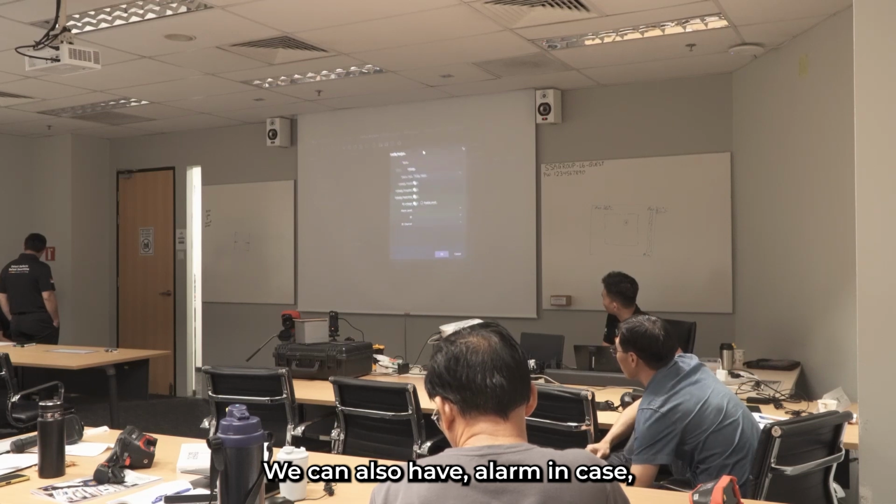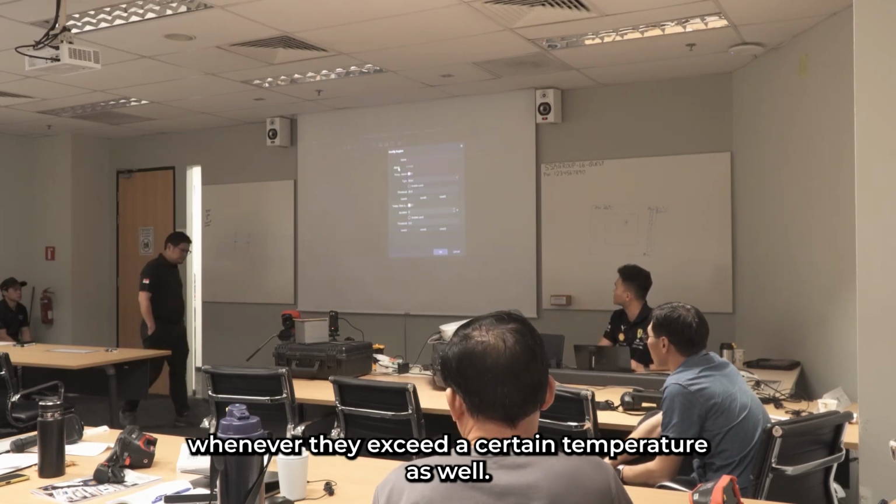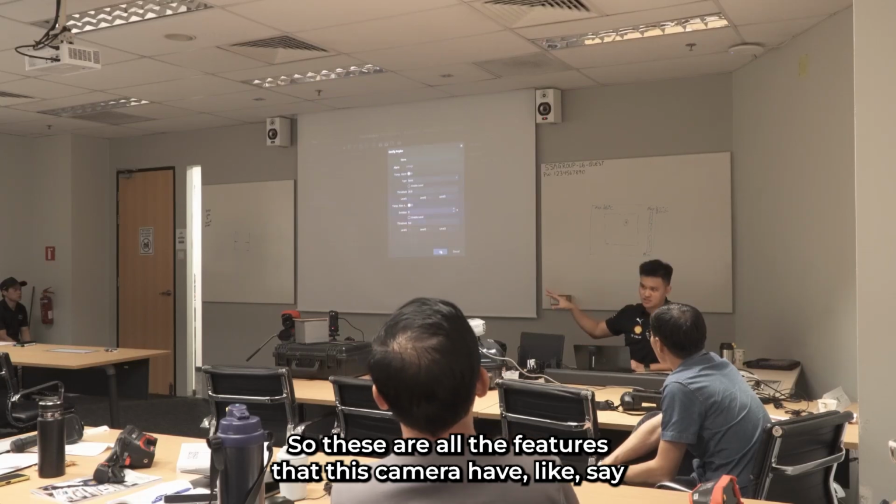We can also have alarm linkage whenever they exceed a certain temperature, to have sounds and even get it to export. So these are all the features that this camera has.